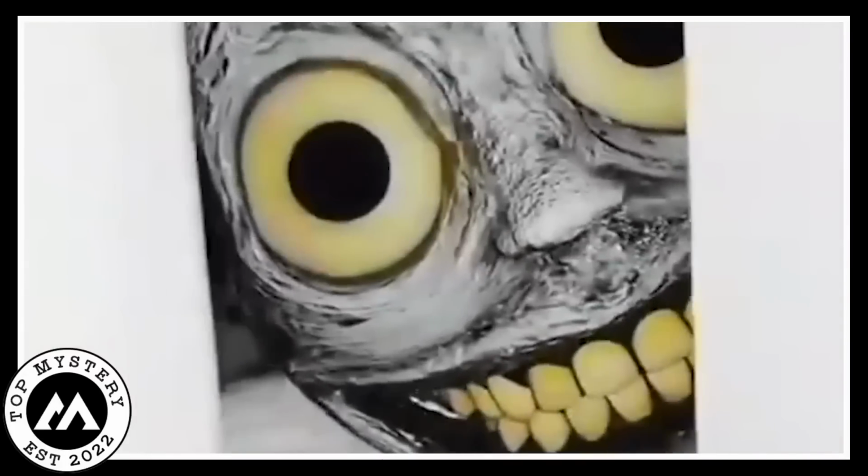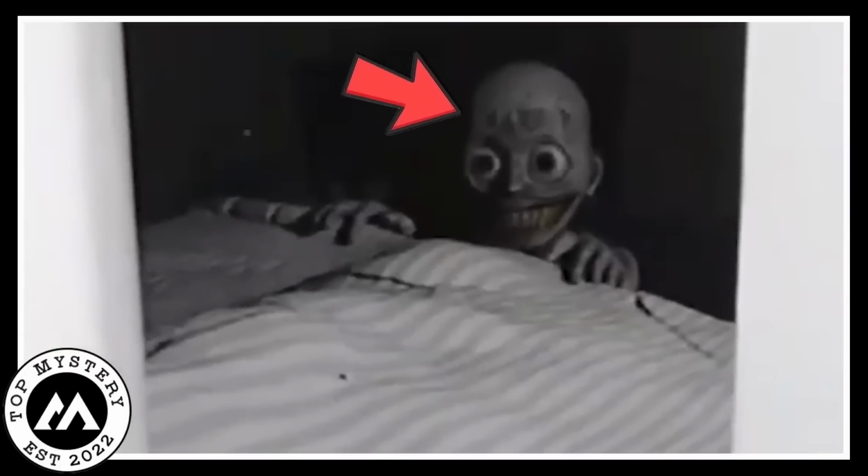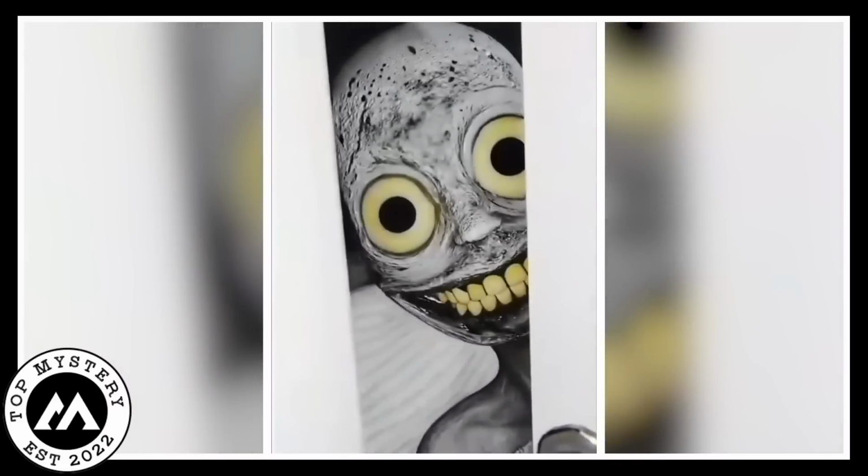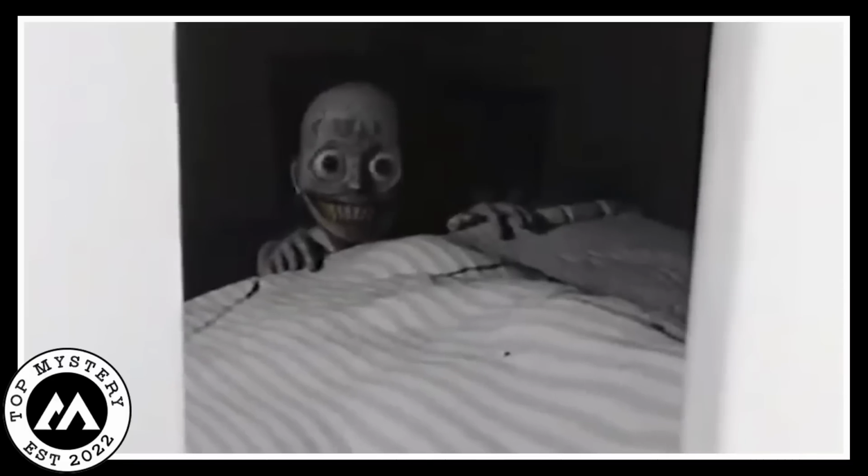Those goblins are no joke, with their scary eyes and all. Imagine the guy thinking he's just making a spooky video, and suddenly he's face to face with not one, but two goblins. Talk about a real-life horror show.